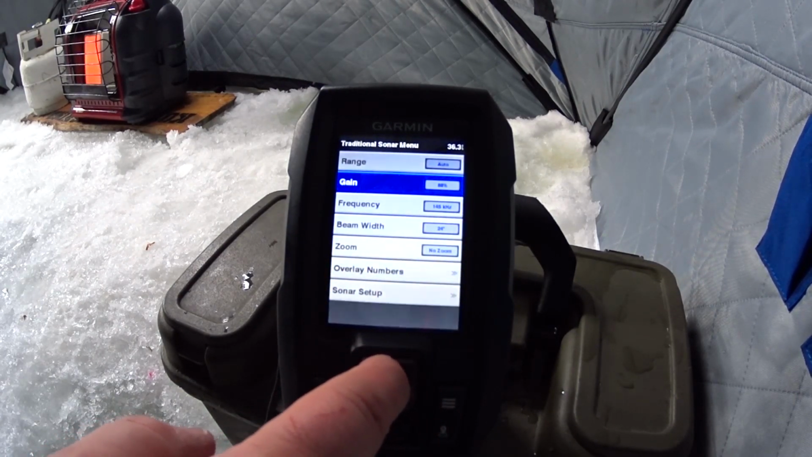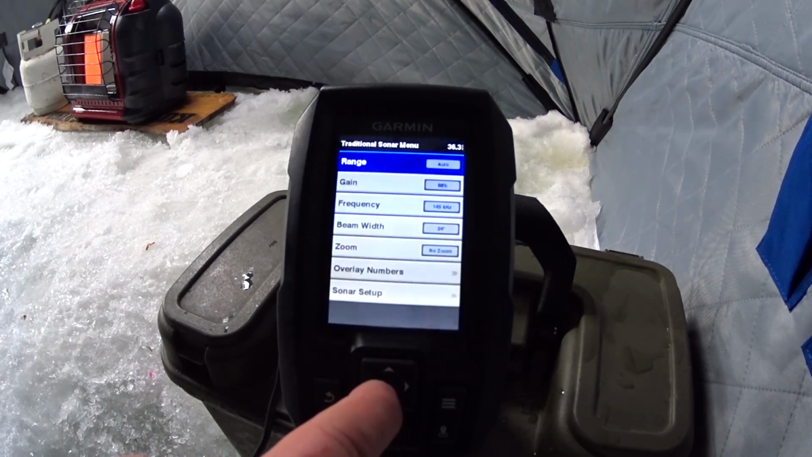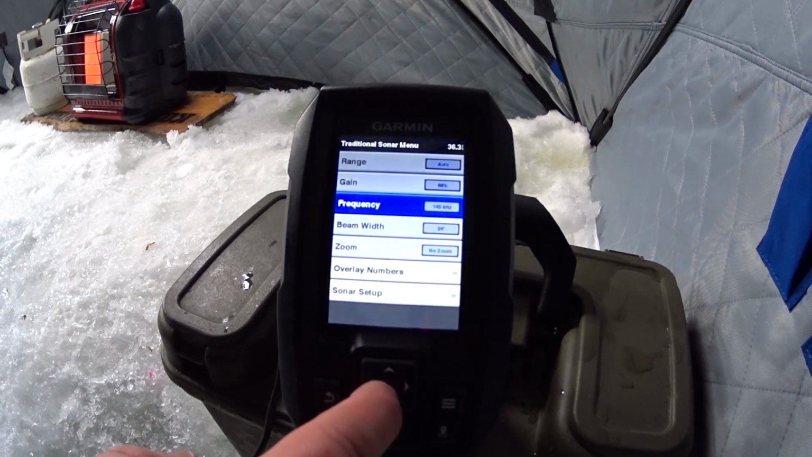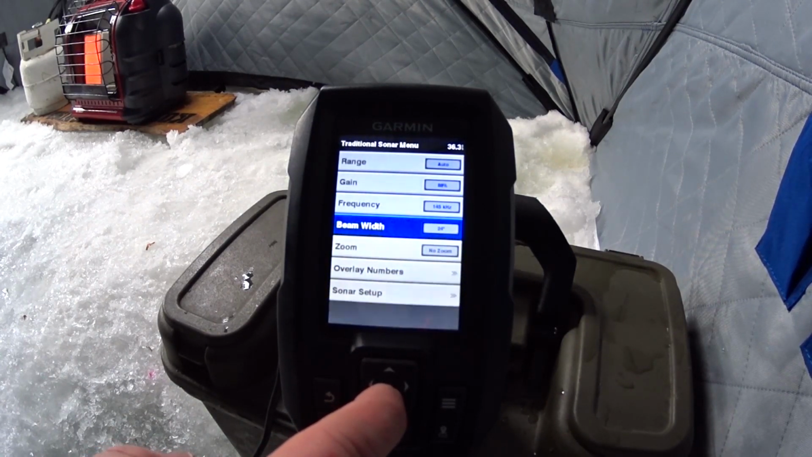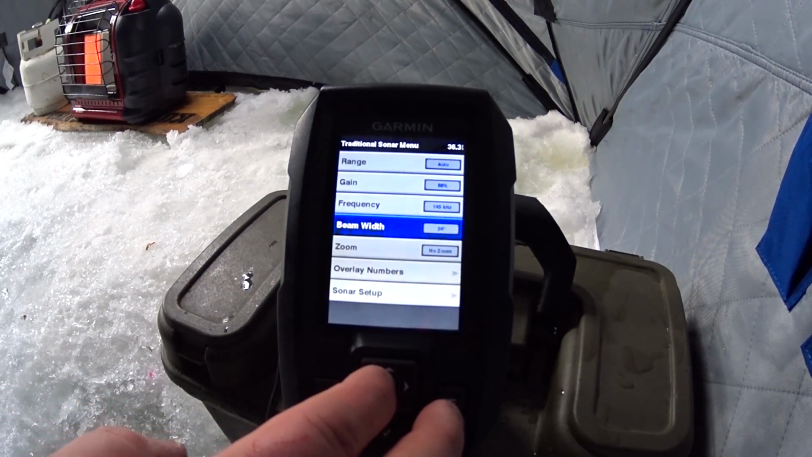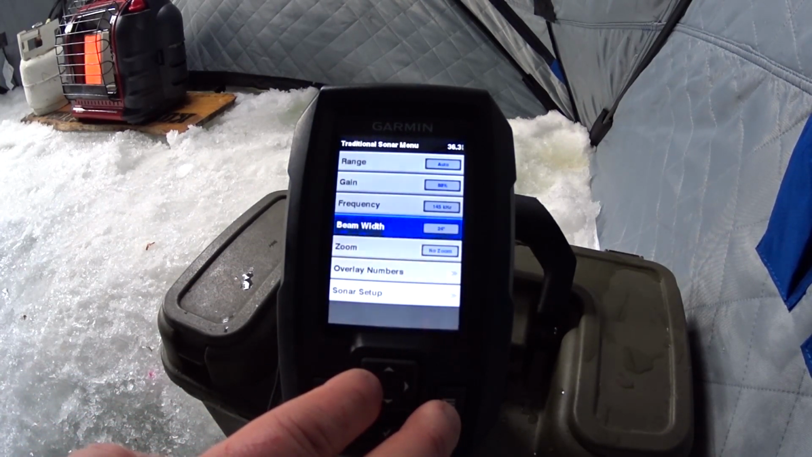So there you go. Your range is on auto. We're going to change that in a minute here. Gain is set to 88. Frequency automatically sets to 145 kilohertz, and that is because we've selected a 24-degree cone. If there's going to be some ice tents below us or beside us, or if we're fishing really deep, we're going to go to a narrower cone.